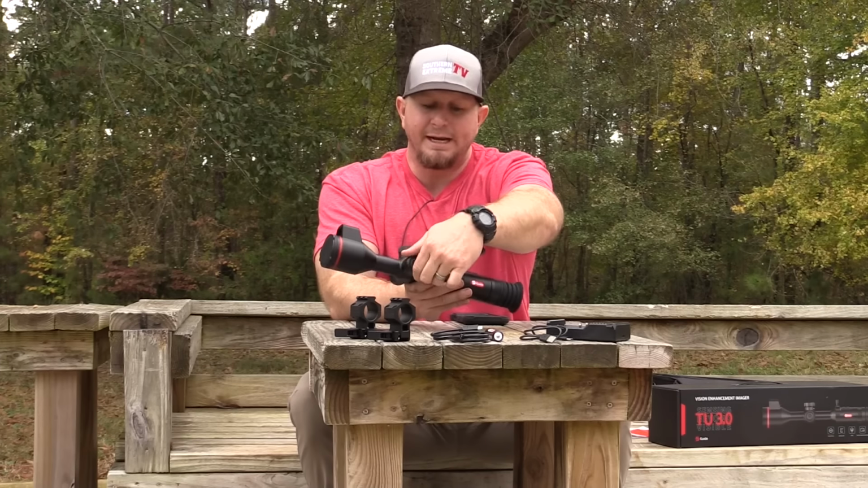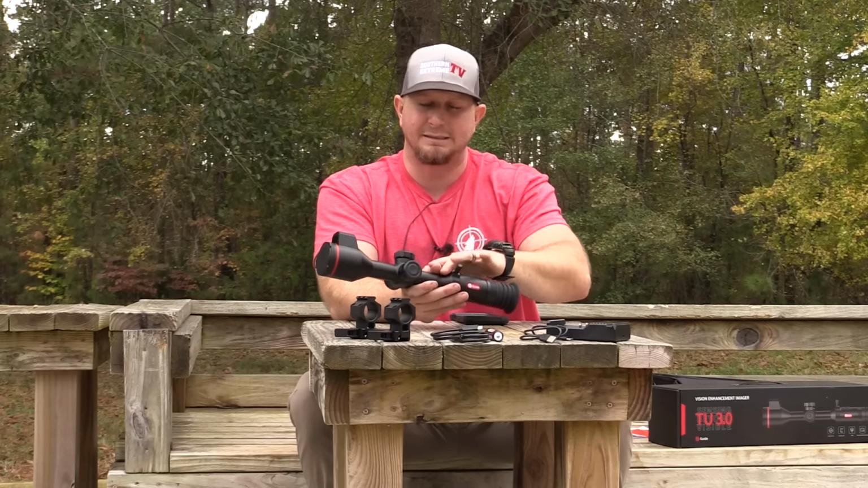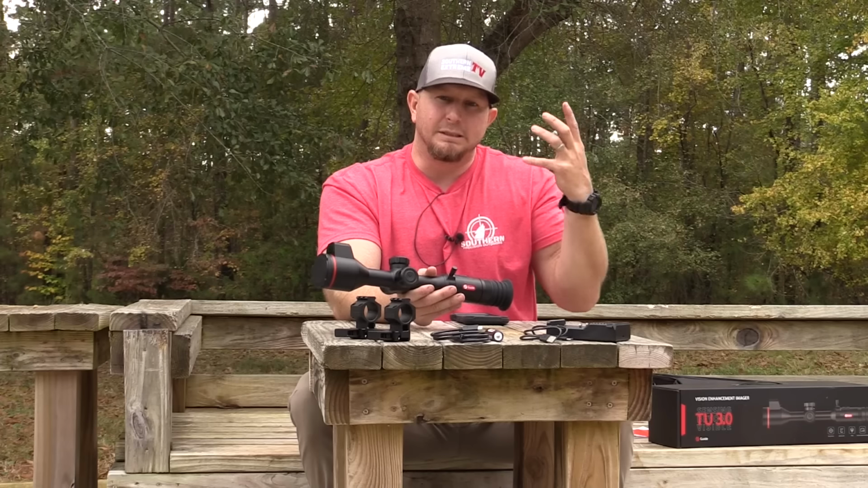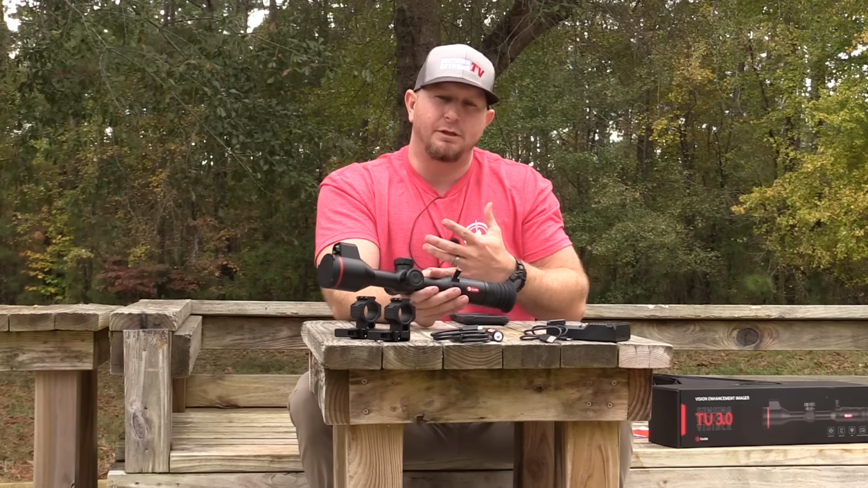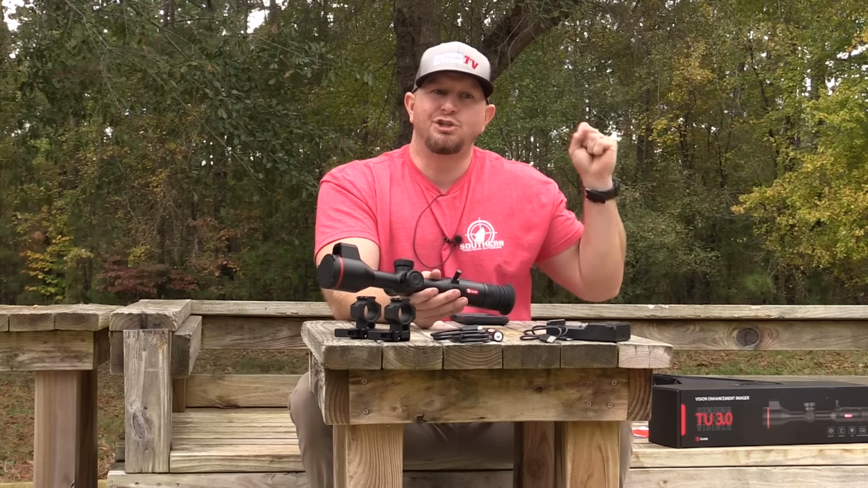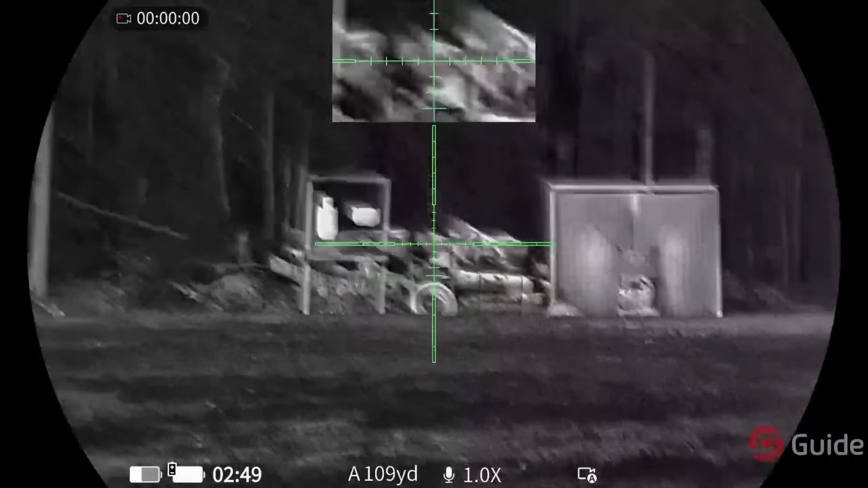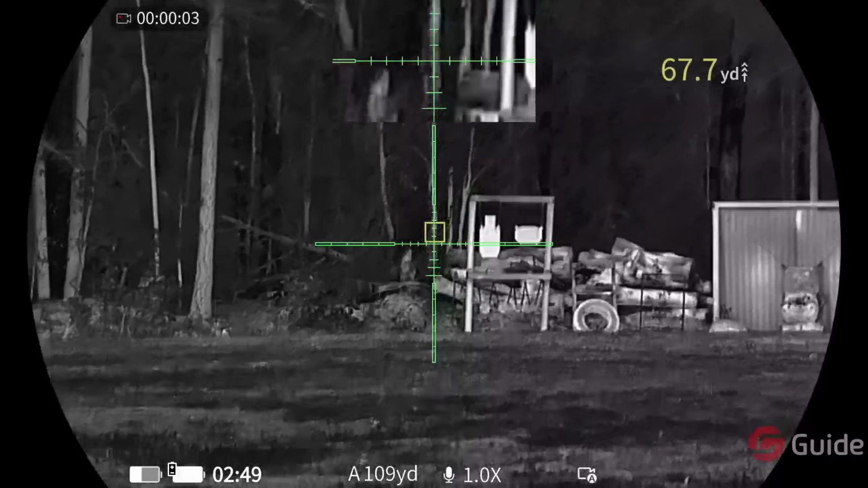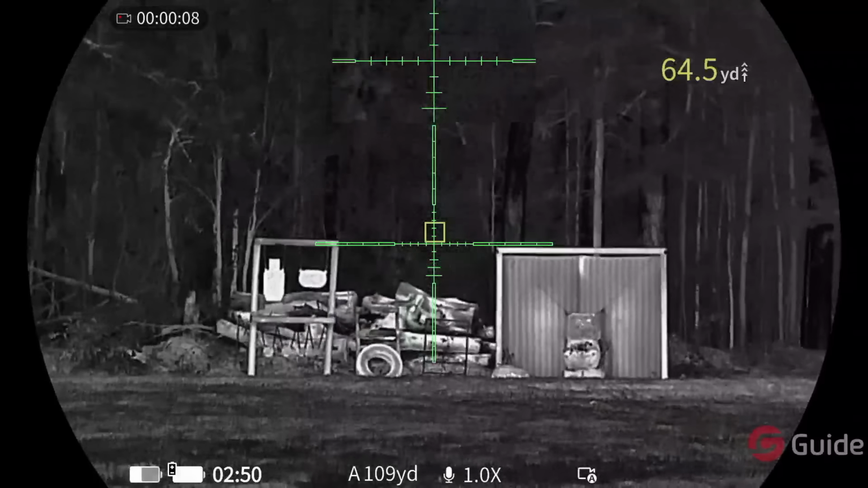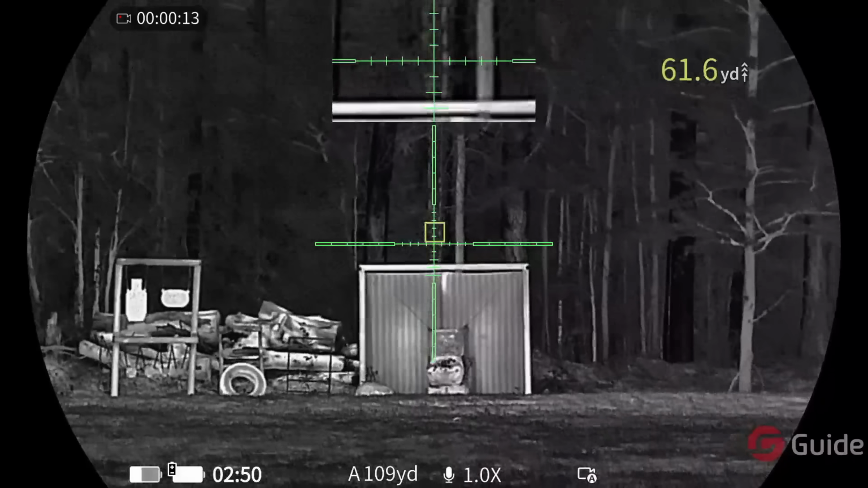So simply rotating that in and out is going to rotate through the different color palettes that this optic has. Obviously, I prefer white hot or black hot. White hot can be a little bit brighter on the animal. Black hot, I think you tend to get a little bit more detail on the animal, though white hot seems to show a lot better, so it's easier to track that animal once you see it. So it's just kind of a toss-up as to which type of palette you actually like. So I really do like that. Now, let's talk about the specifications behind this, and then I'll go into some of the things that are maybe kind of questionable on my end for what I do or don't like.